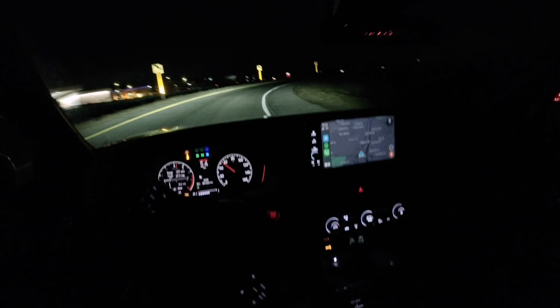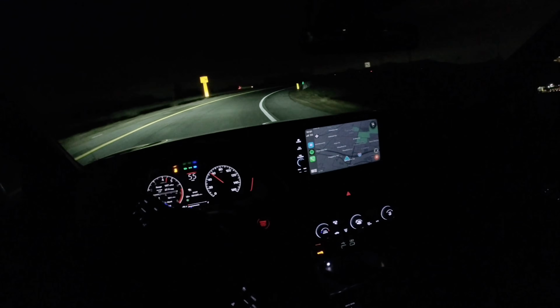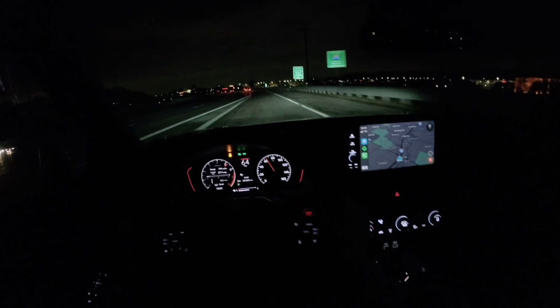Grip here is just awesome. Auto high beams coming on. Headlights aren't amazing, but they're not too bad either. I'd say they're about average for a car at this price point.